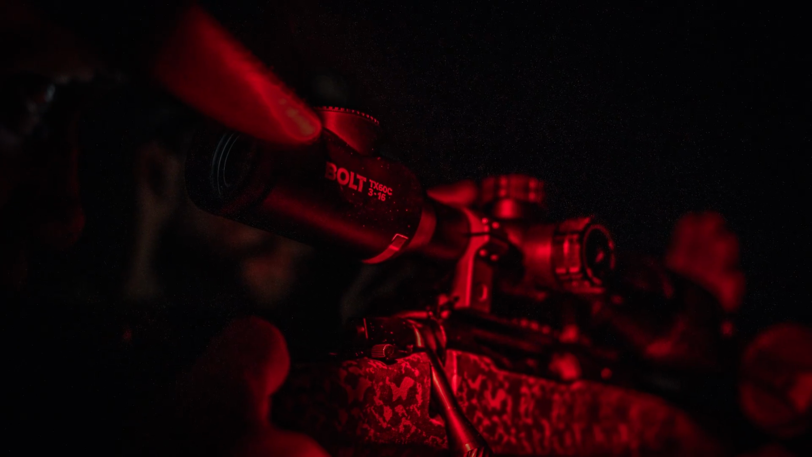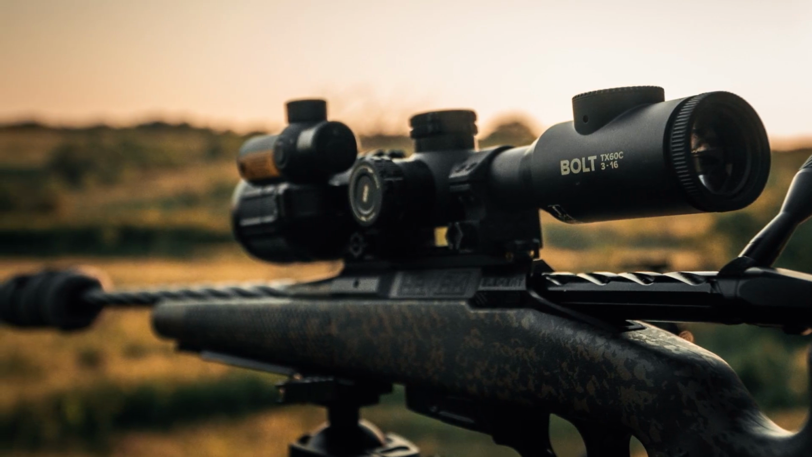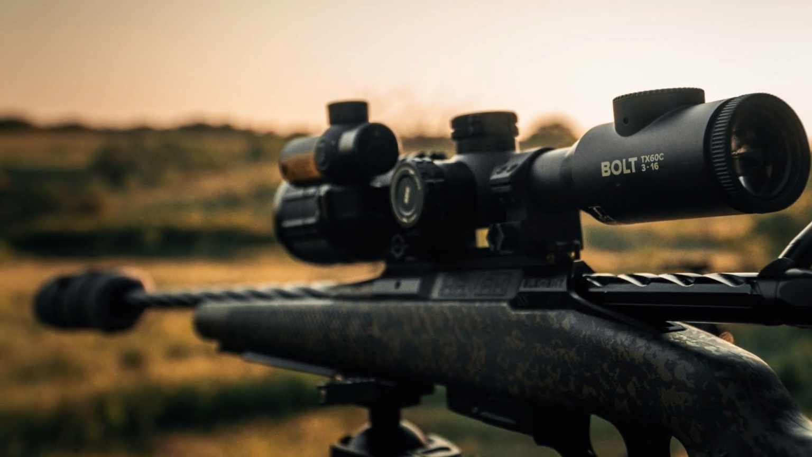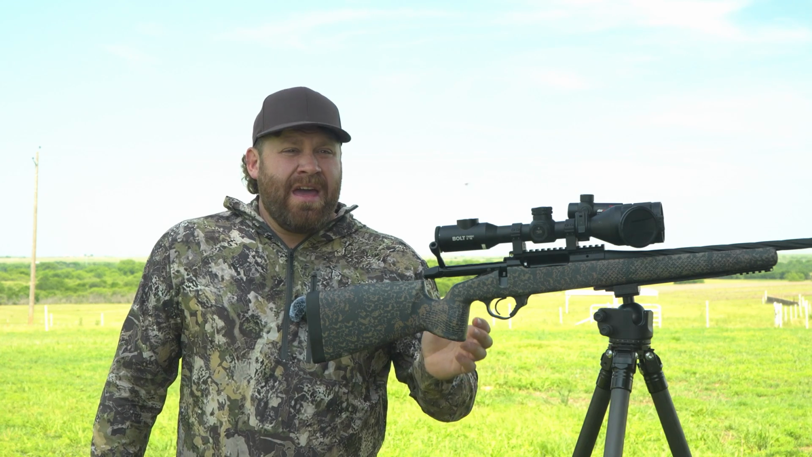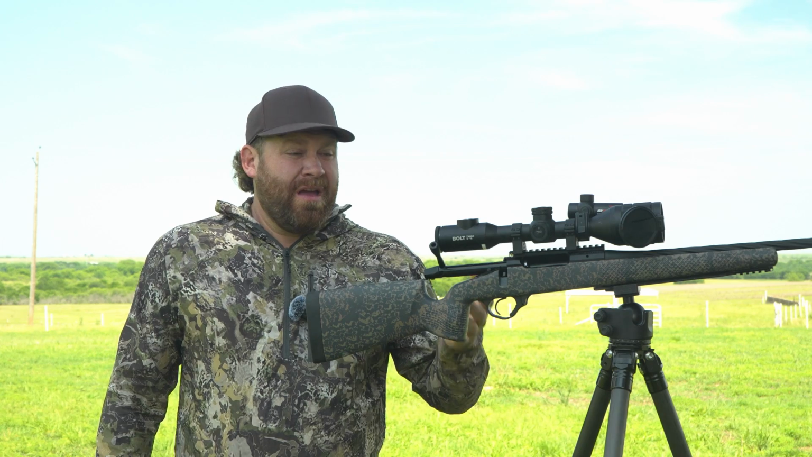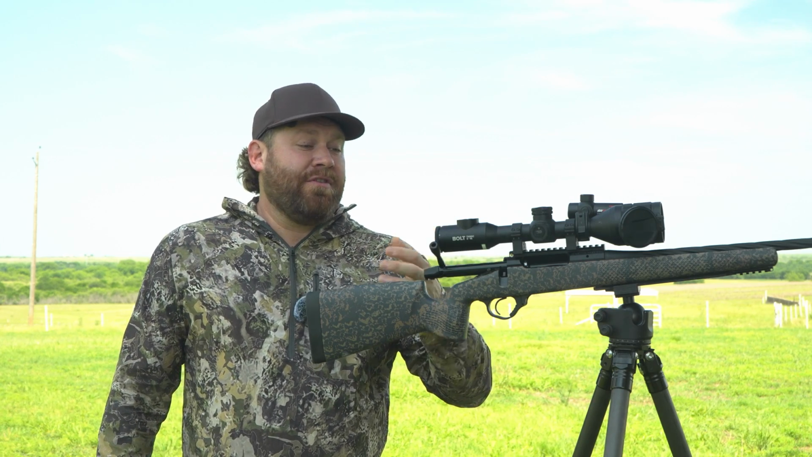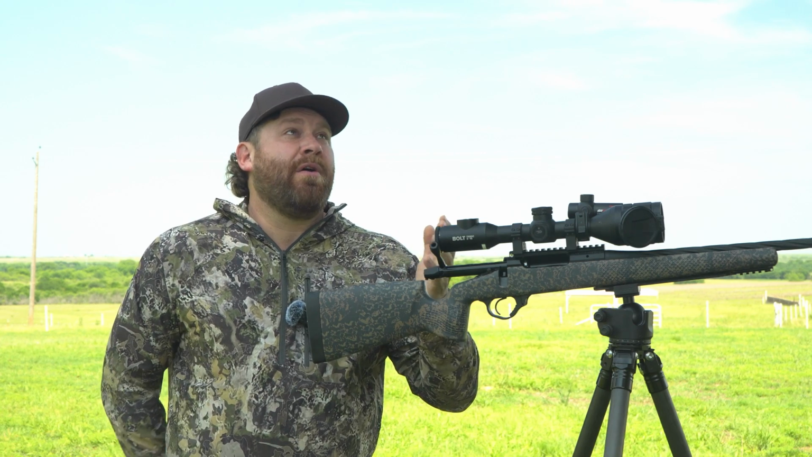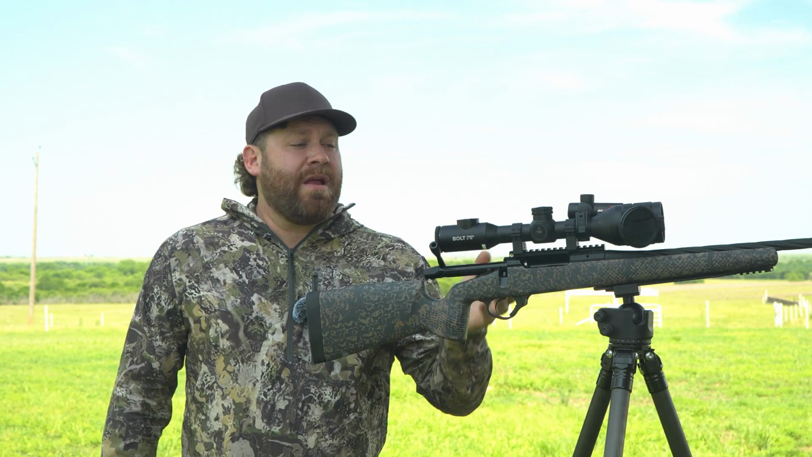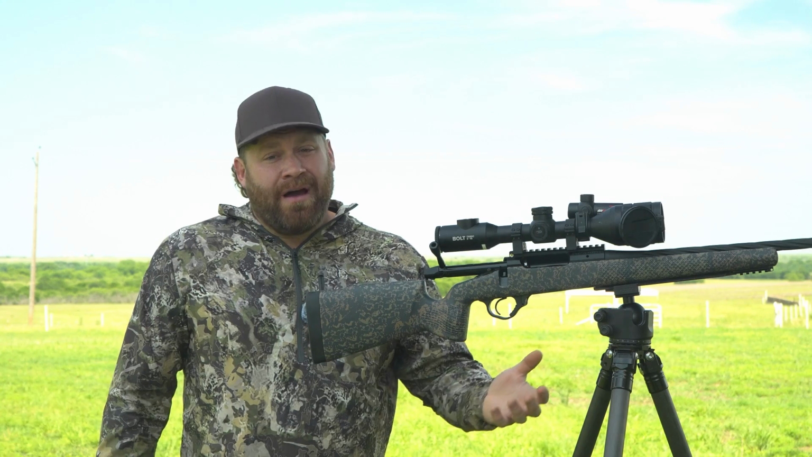Bar none. In fact, I think that it's probably even better than the original 1280 that was like $17,000 that InfiRay came out with like 3 years ago. And the reason I think that is because that was a 2-power magnification, and by the time you zoom in to 4, you're only at 640. This starts out at 3-power at 1020, and it is just newer technology. The hertz is 50 hertz, so it's a much faster frame rate. You see no lag. It's just overall a better optic in my opinion.